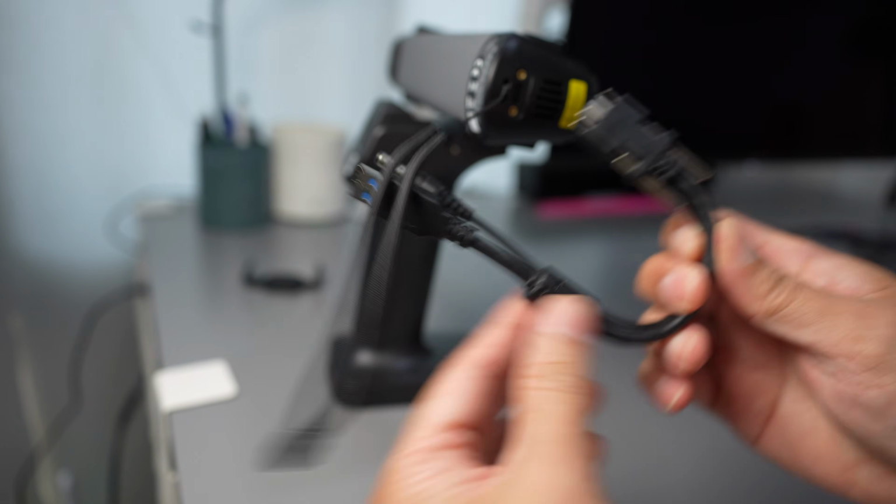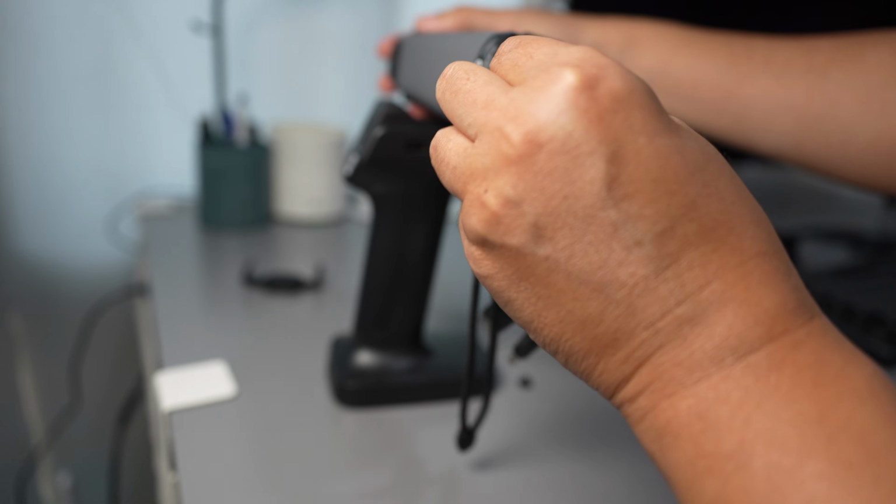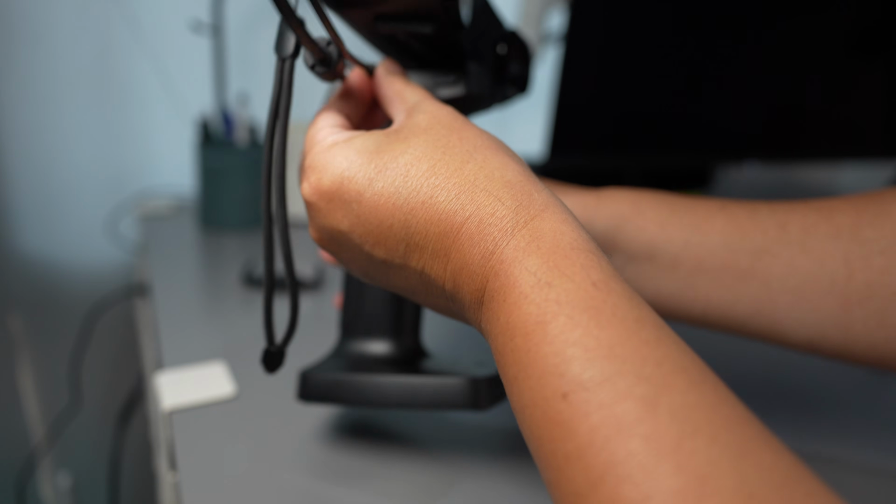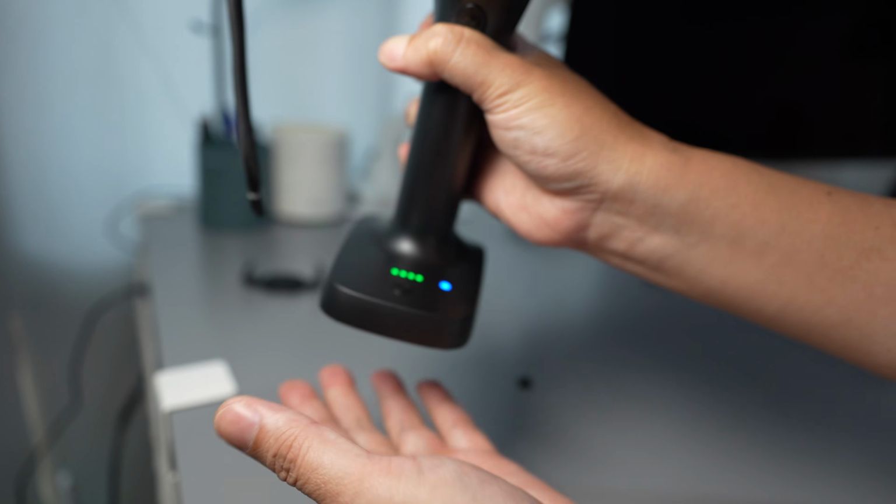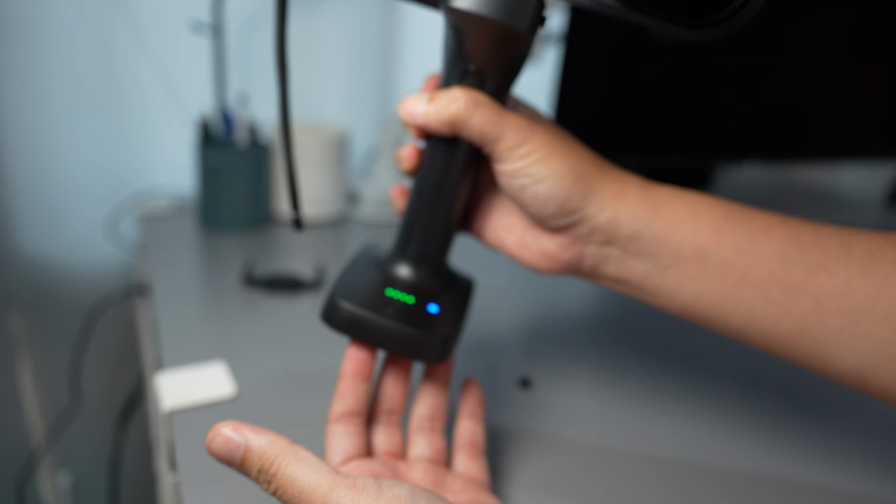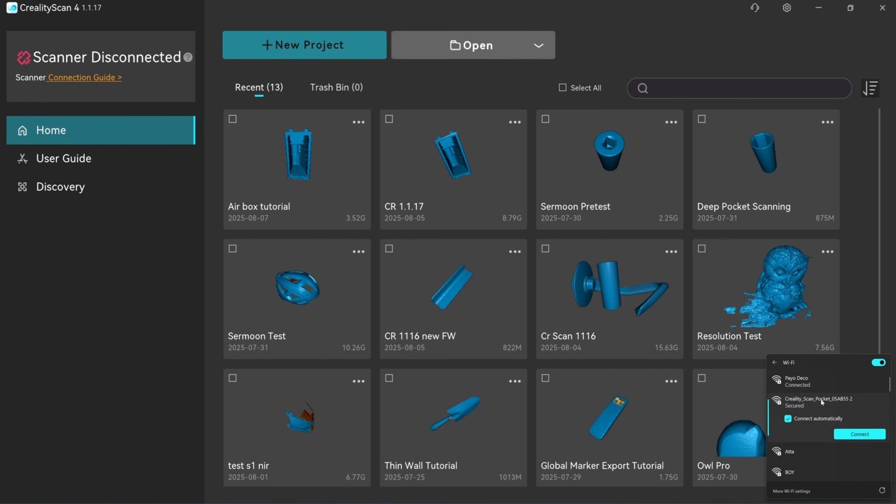Then you can clip it on the handle like this, and use the cable that you used to connect with the Raptors. It will work with the Sermoon S1. Click once to turn the power on, and it will show a blue color. This Wi-Fi handle will work as the access point. You need to connect your PC to this handle to work. The name is Creality Scan Pocket. You click on connect. The new firmware update will require you to input the password. You can now set the password for the Wi-Fi handle.